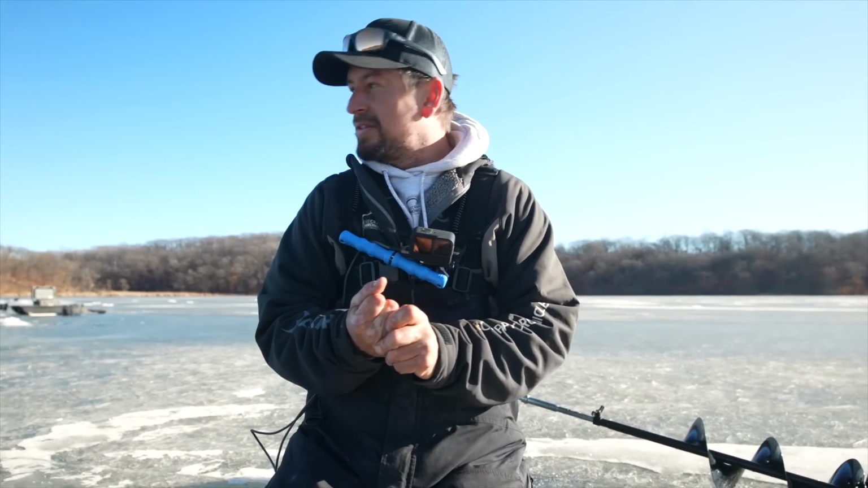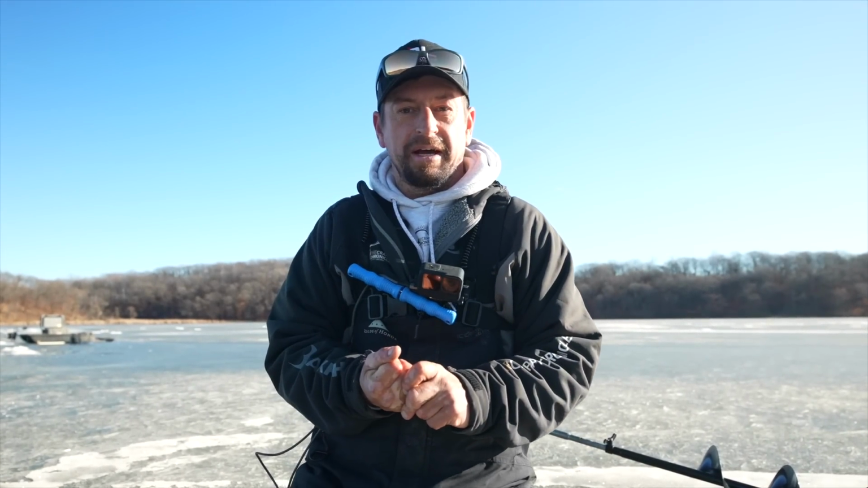I mean, that was like the 3rd hole we drilled. Dropped down there, bang, that one. So we're gonna keep at it. There's some really, really big ones in here. Like literally that was the smallest one in this group.